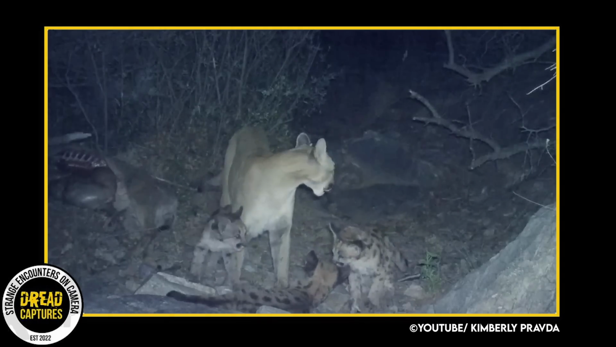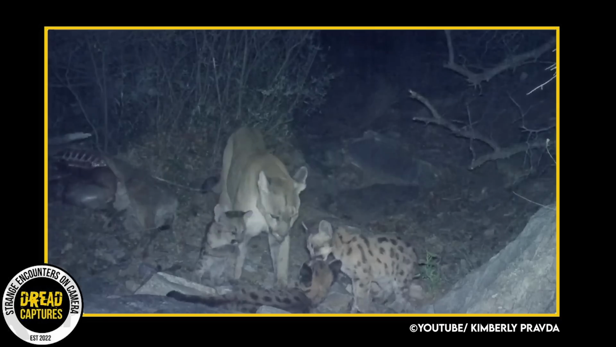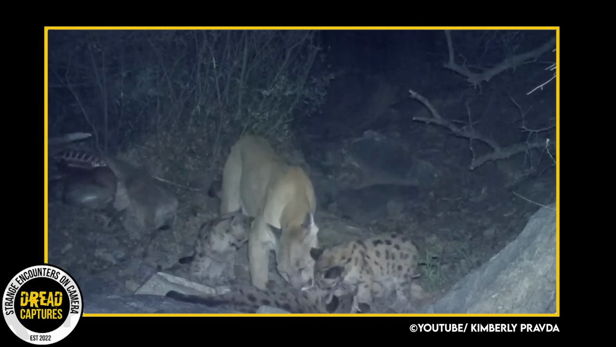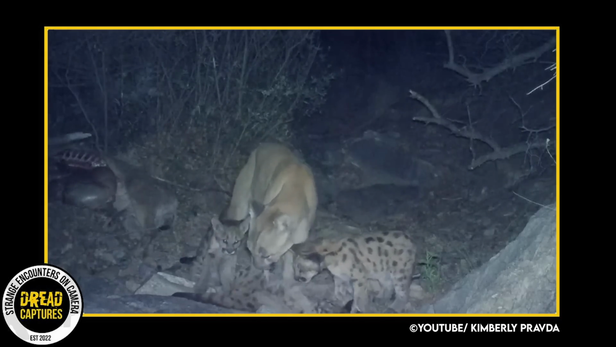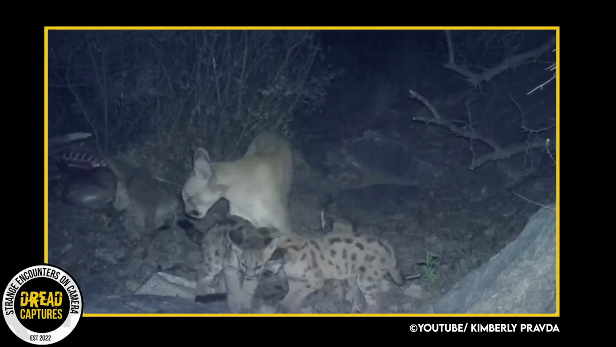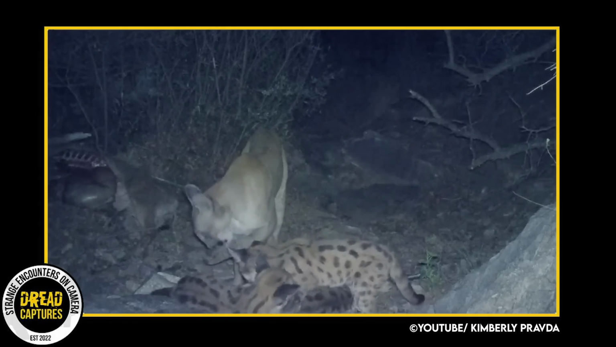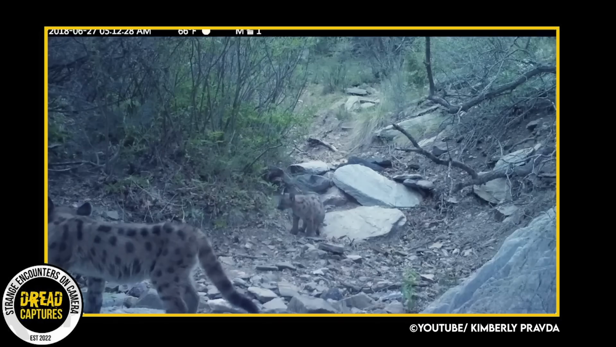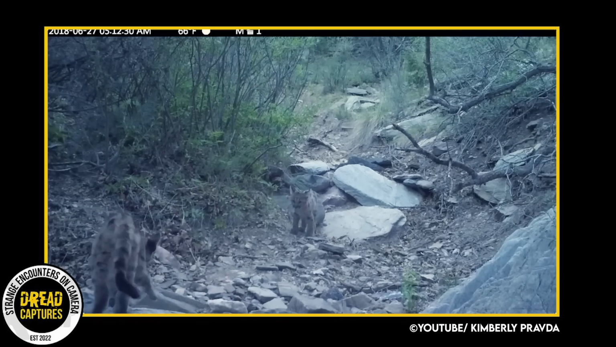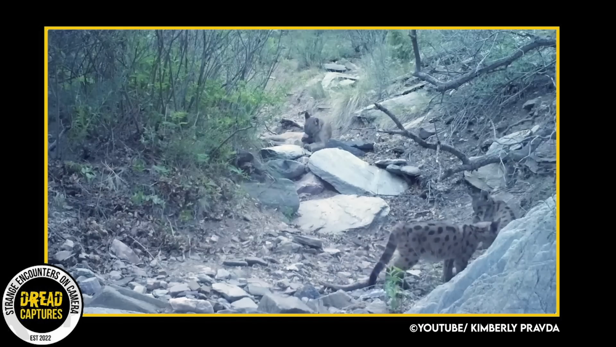Just a great video of mountain lion cubs here. It is rare to see mountain lion cubs in the wild, and trail camera footage is really one of the only ways you get to see them. It's definitely the safest, that's for sure. Because if you see mountain lion cubs, I hope you have some protection because mom is very, very close by. The cubs are born with spots to help them blend in and provide camouflage from other predators. Just really cool footage here.